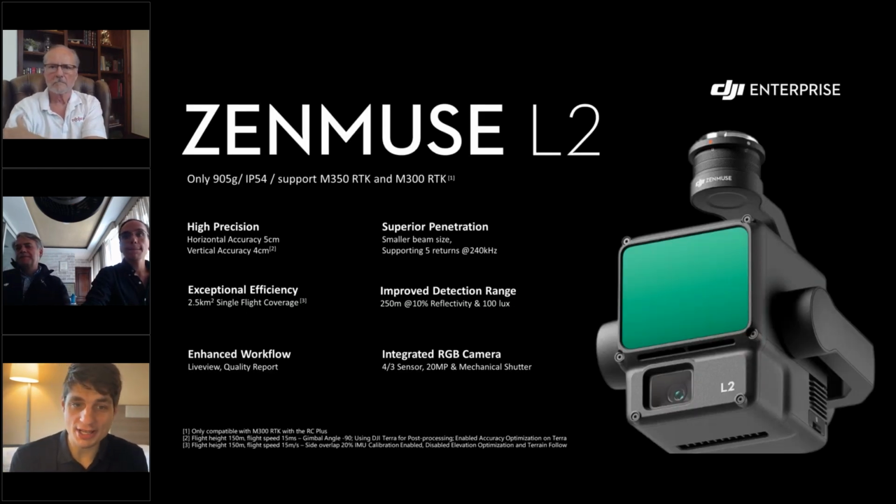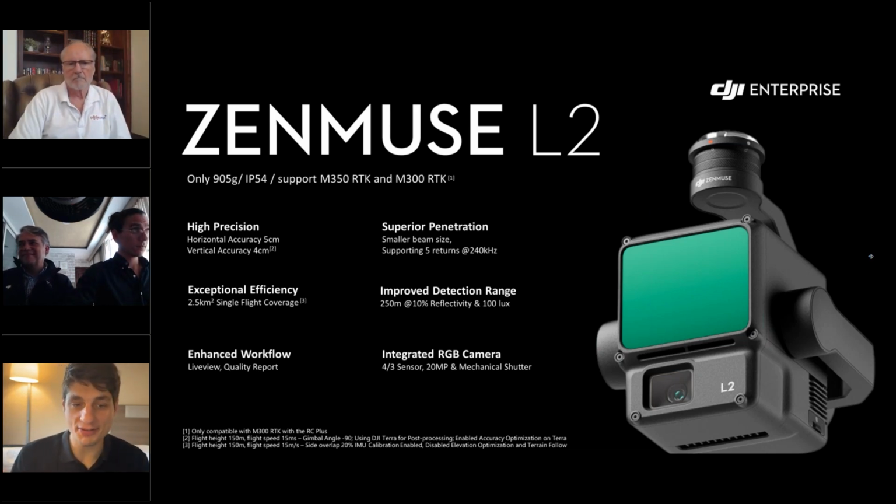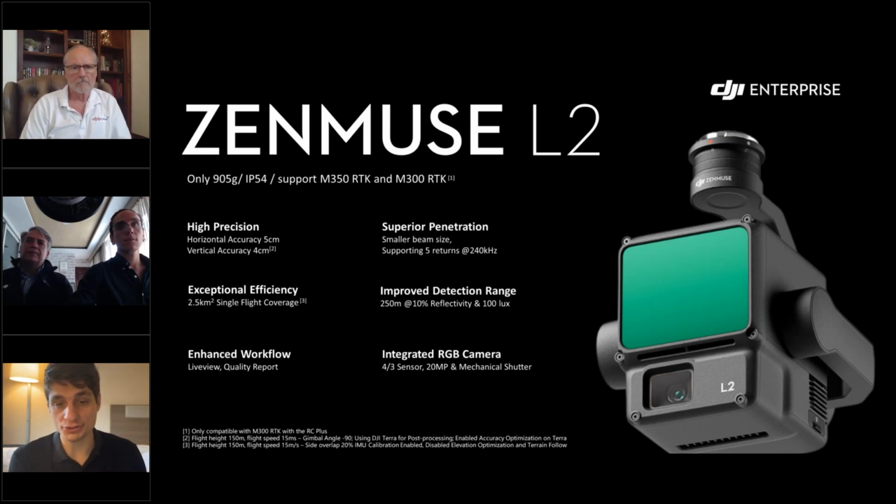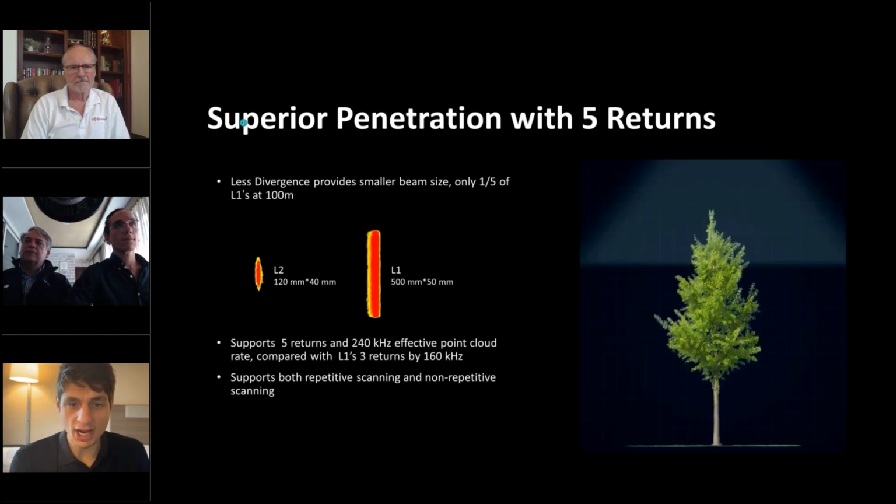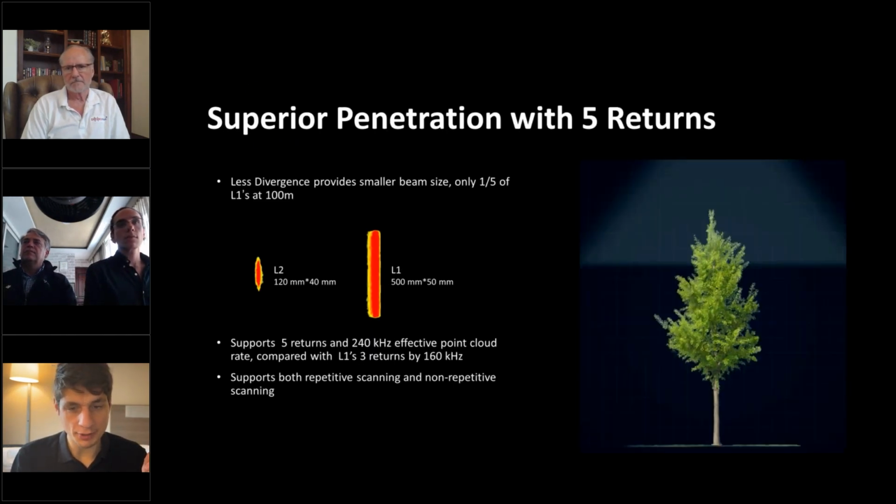I do have a couple of slides here talking about the L2 and highlighting the different functionality. You've probably seen these slides before. These are the same slides that we kicked off with at Energio, so I'm going to be fairly brief here. A couple of things I do want to highlight with the L2. If you want to just go to the next slide, Diego. First off, 5 returns versus 3.